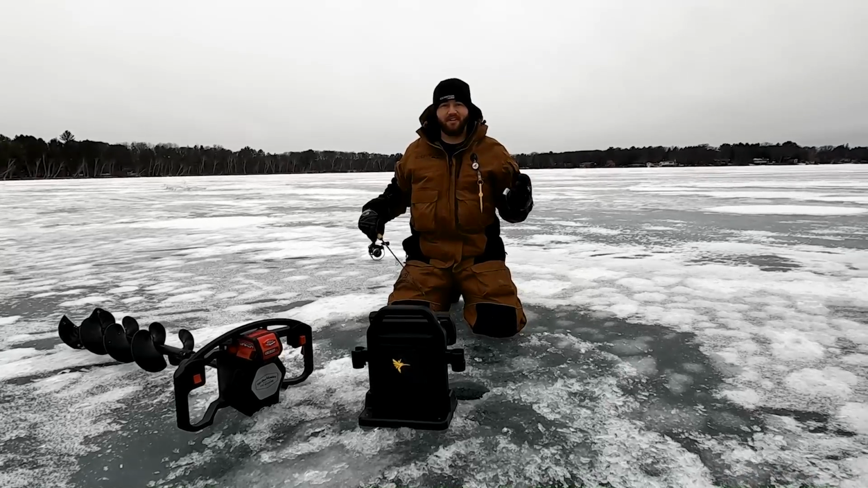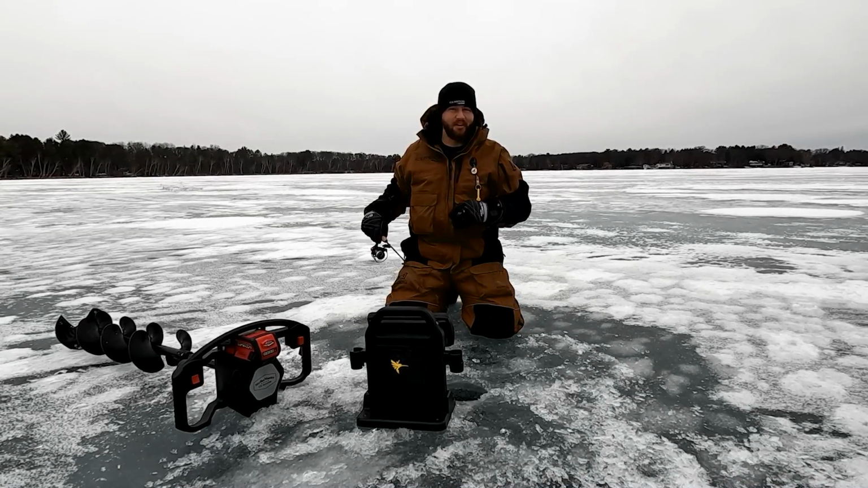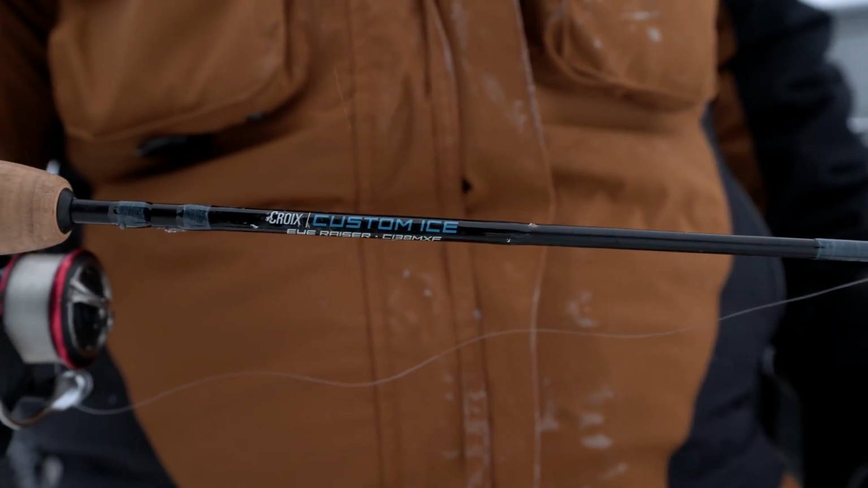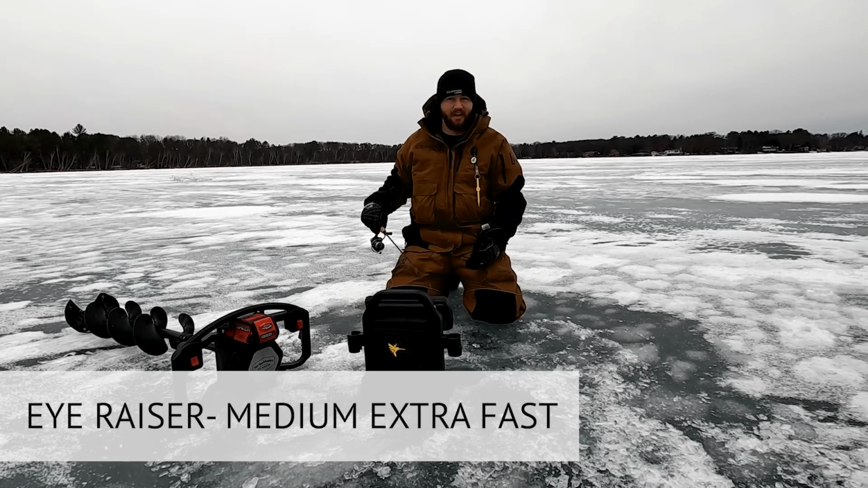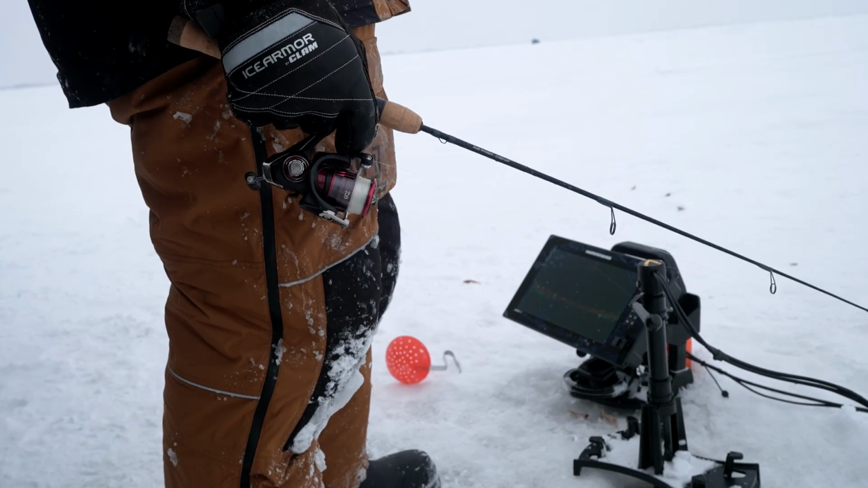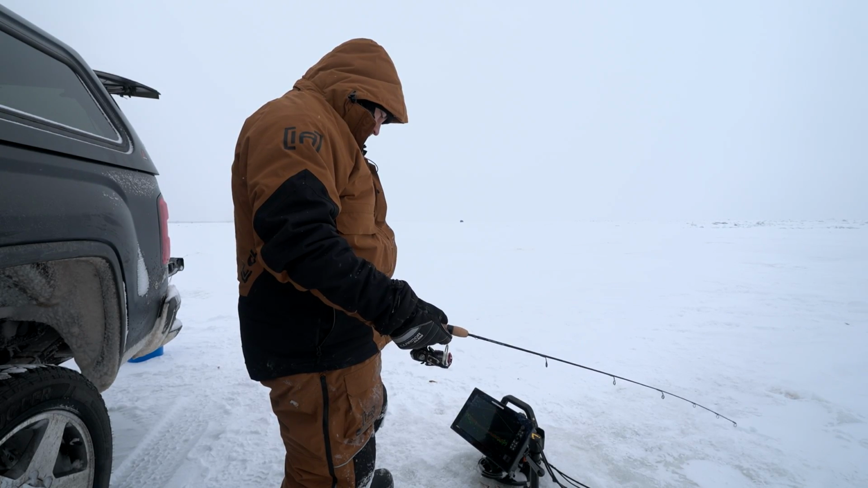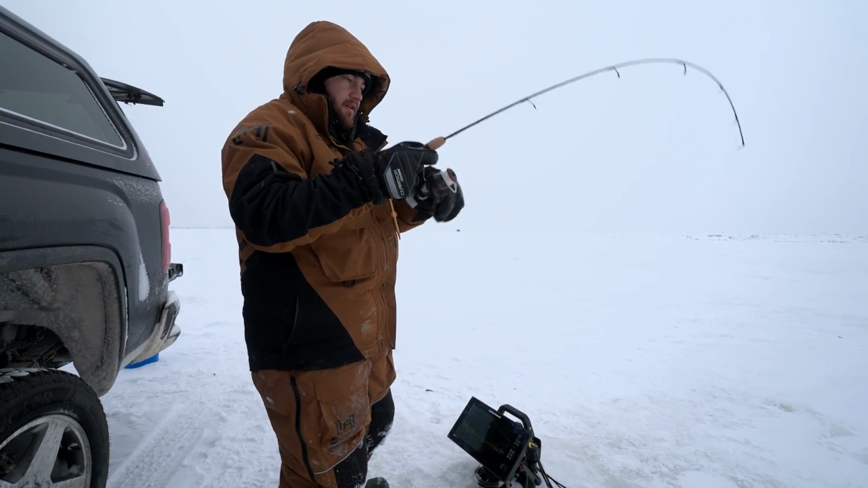Now we've got just a little bit over a week left here in the walleye season in Minnesota, and my go-to rod this year has been the St. Croix CCI iRaiser. It's a 38-inch rod, a medium power with an extra fast action, and it's just a great rod for fishing outside, right? I really like that 38-inch length because I'm able to get away from the hole. I can stand up if I want to. It's got a super sensitive tip, so you can detect those light bites even from those really lethargic midwinter walleyes.